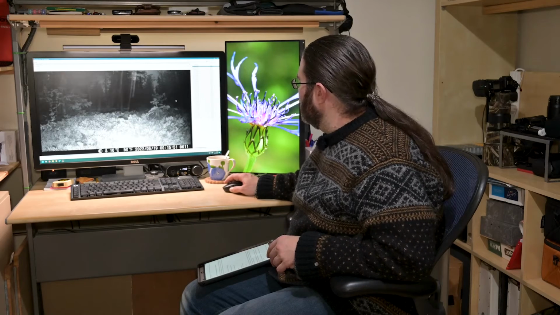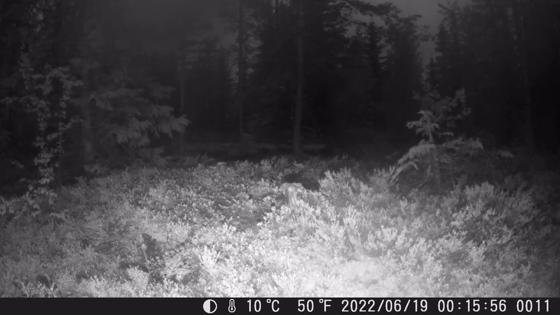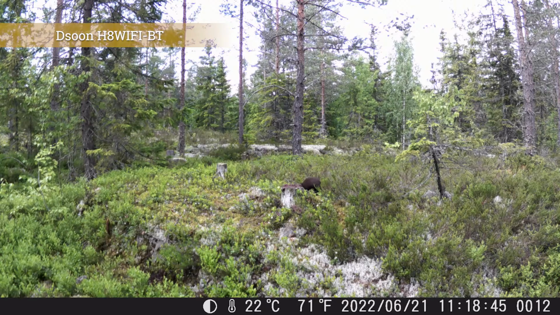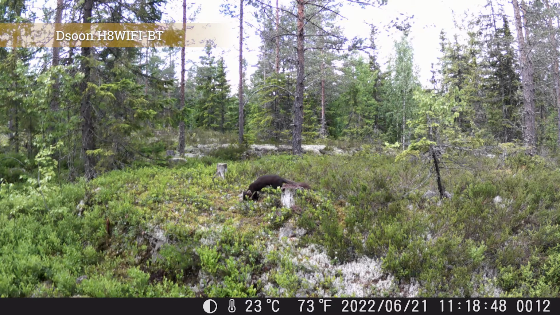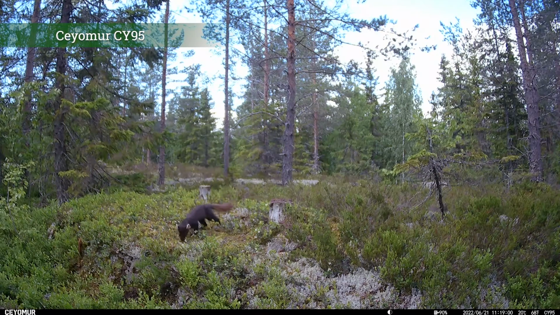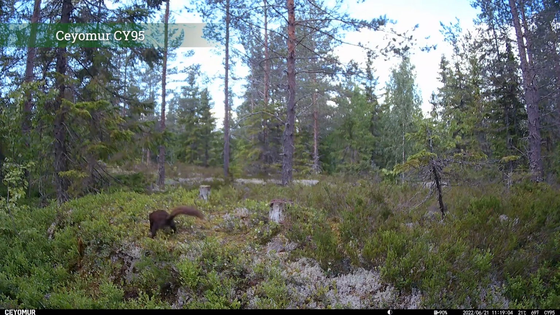Some kind of funny noises going on in the Dsoon camera. I think it's the water drops hitting the camera because it's raining. Next we have a pine marten that comes in, and that's picked up on the Dsoon camera here, and then that's also on the Ceyomur, and they both triggered at the same time. There's very little difference in trigger time between these 2 here.